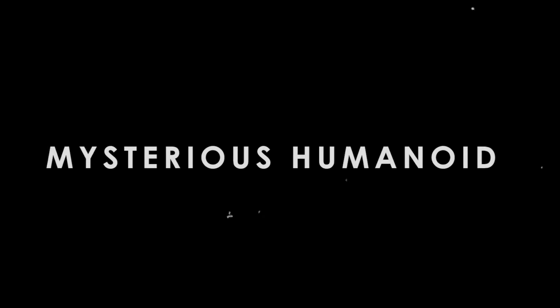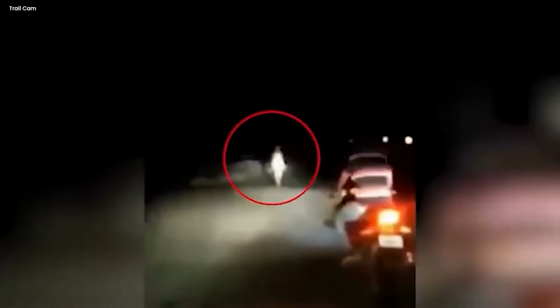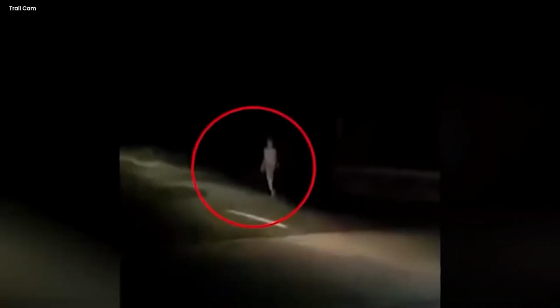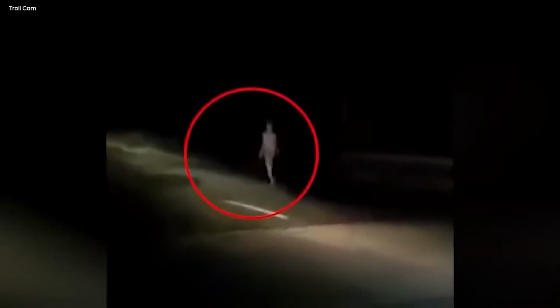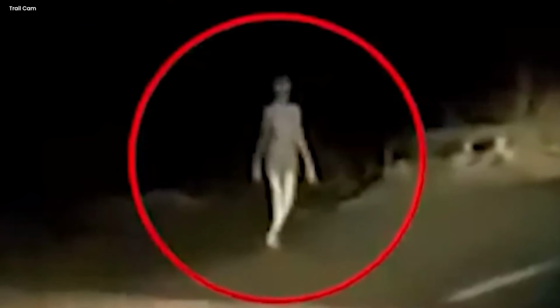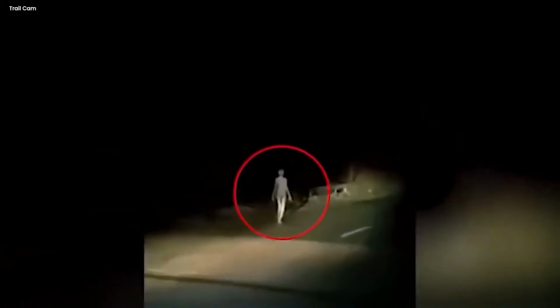Mysterious humanoid. This footage was captured by a person in India, where the locals of a specific area have witnessed a pale, tall, and thin humanoid figure lurking on the sides of the roads. The figure resembles a human body, but it is pale in color, has no hair, and is very frail and thin. It has abnormally long and thin limbs. The eerie figure has been seen multiple times, calmly walking down the street.